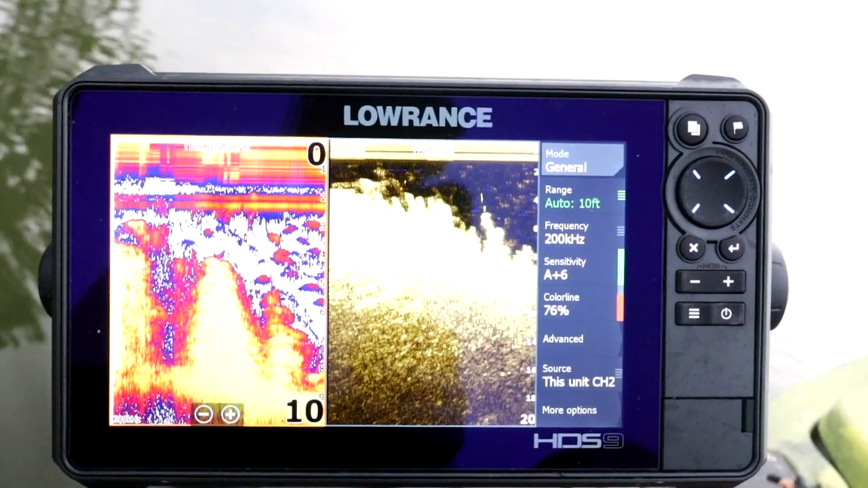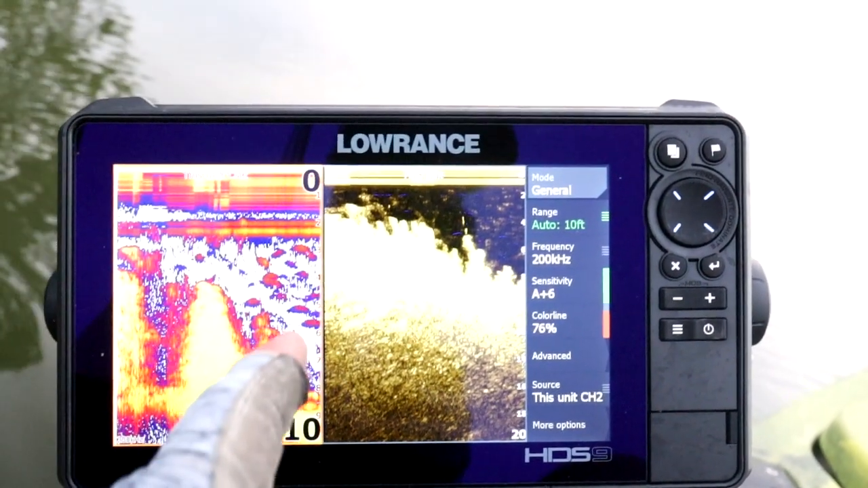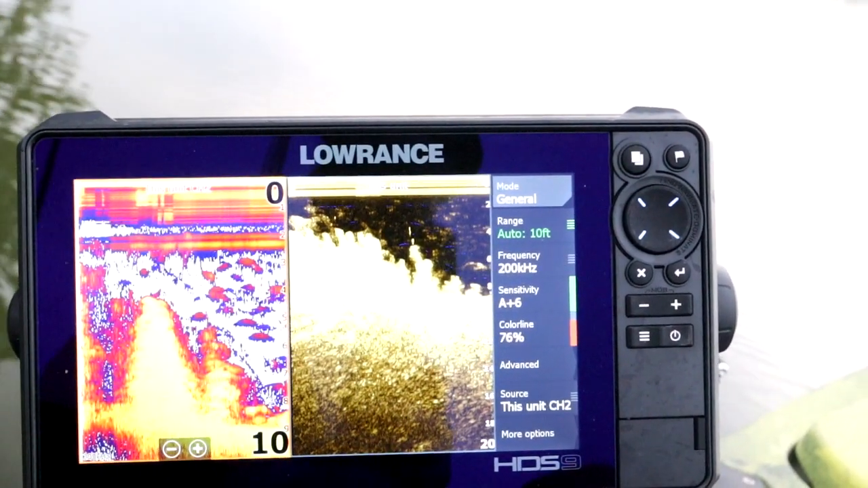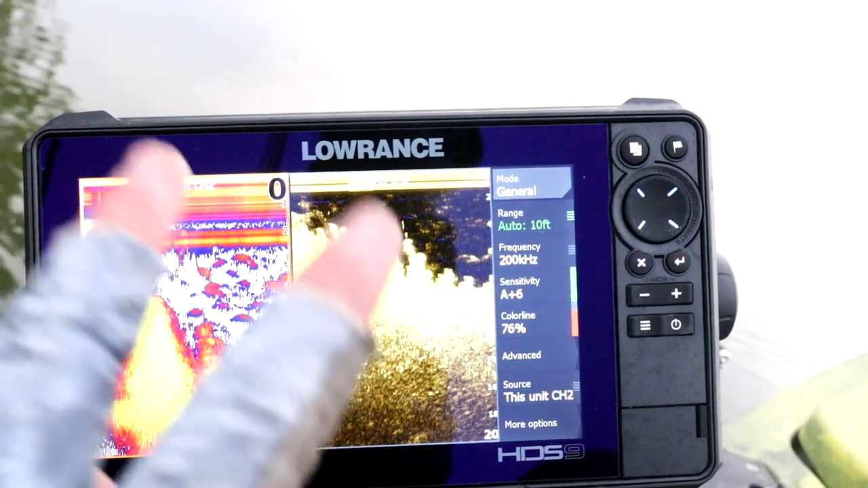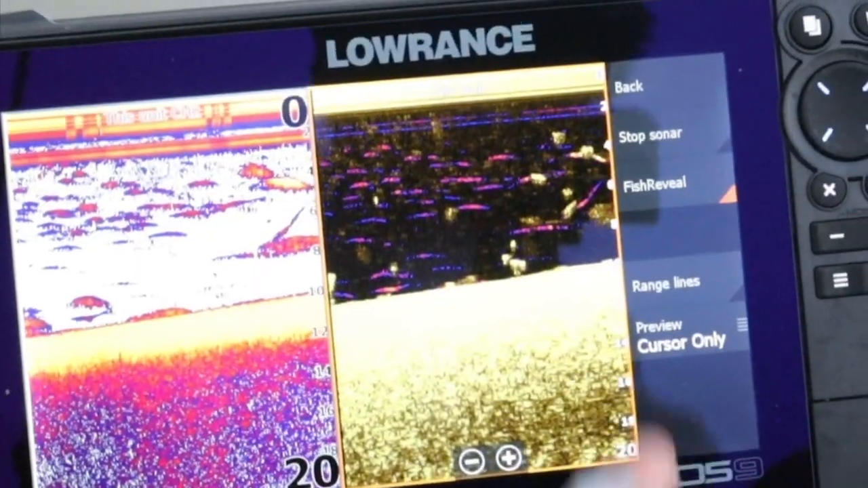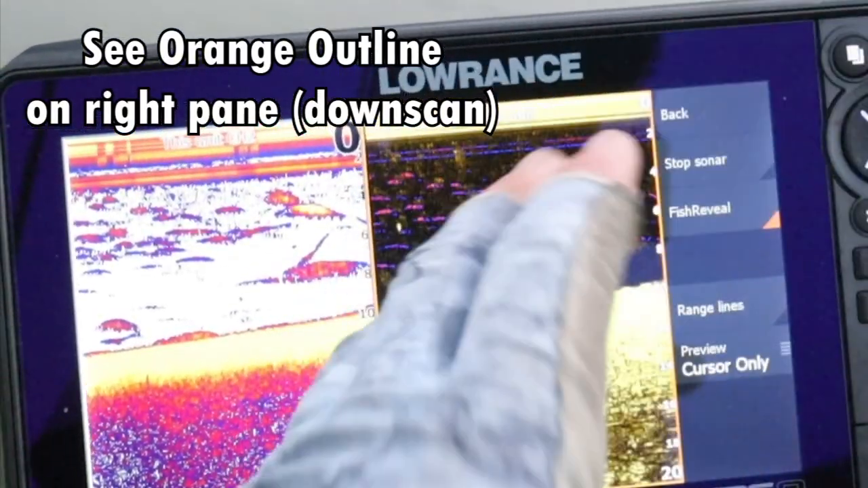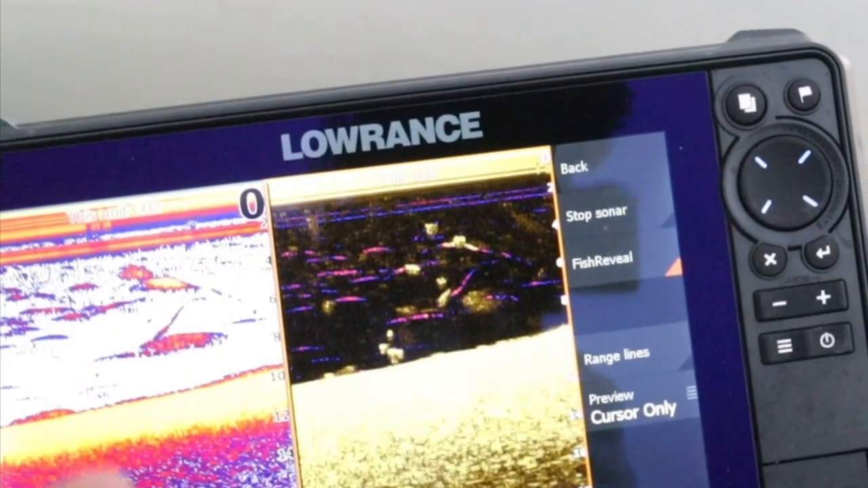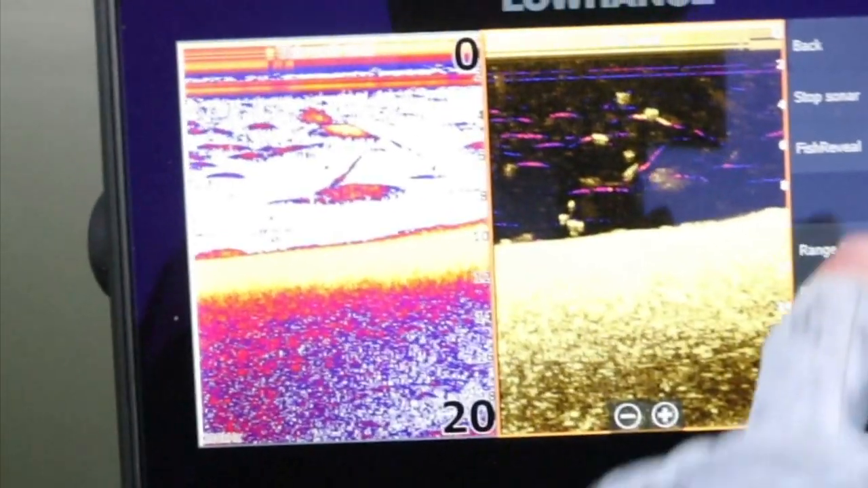And just keep in mind all of the adjustments that you're going to be making to your 2D and your down imaging, this goes for side imaging as well, are going to be right over there on the right hand side of your screen underneath your menu. So if you want to make an adjustment to the return, you are going to do that from the screen in question. In order to do that on a split screen, all you have to do is select the side of the screen and you'll see that it is highlighted once you have selected it. Any changes that you make are going to be made to the side of the screen that you have highlighted.